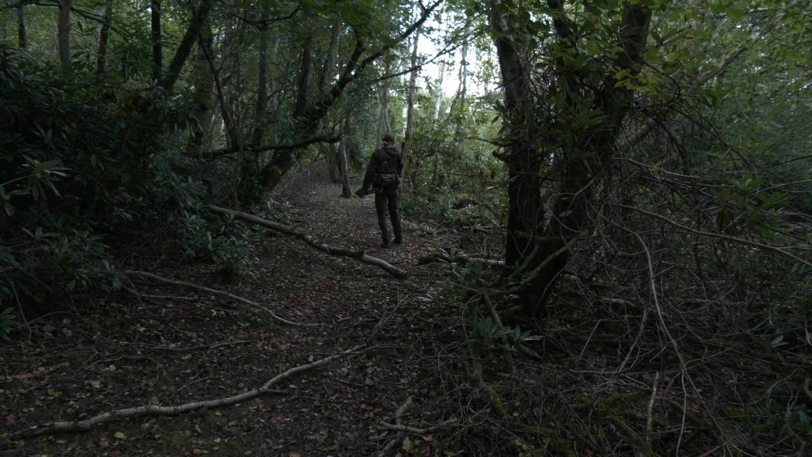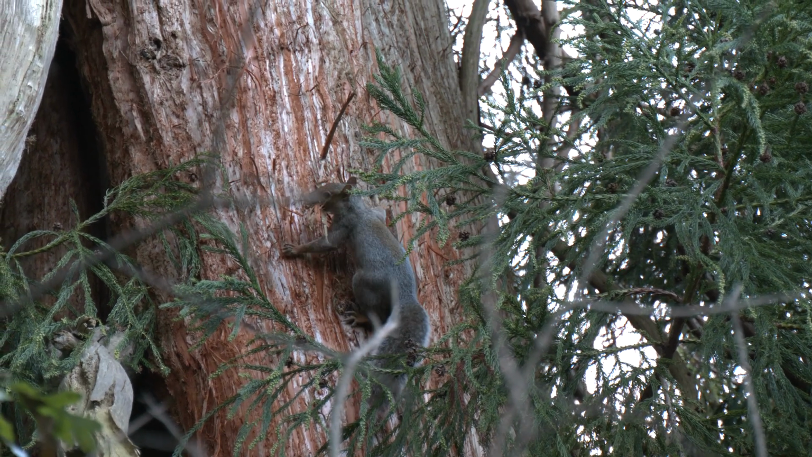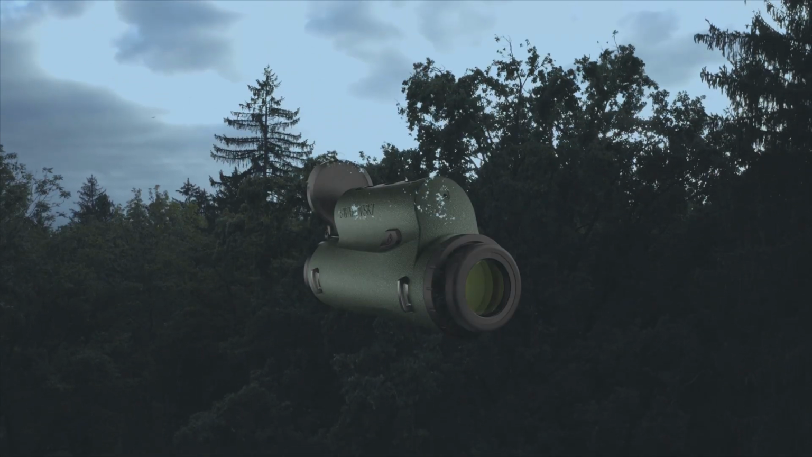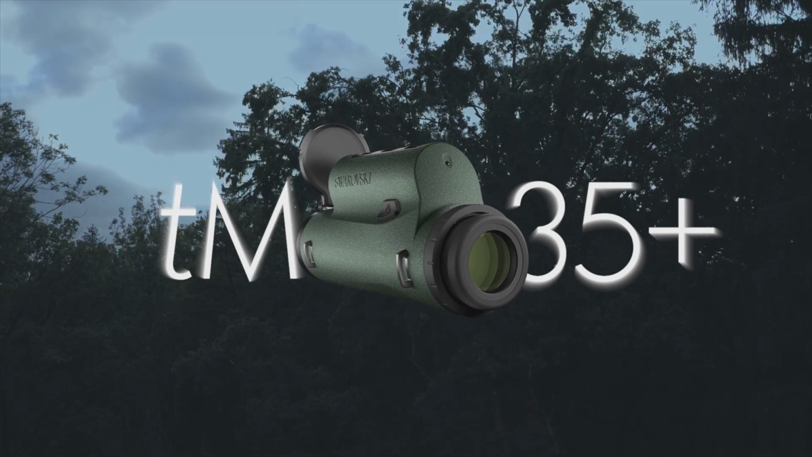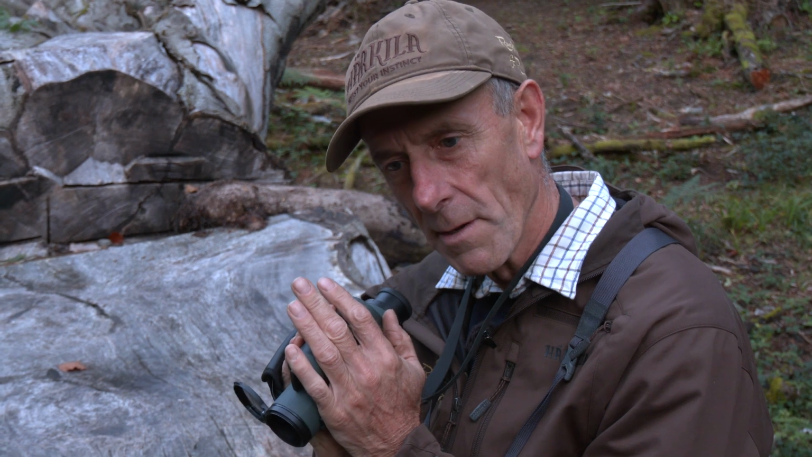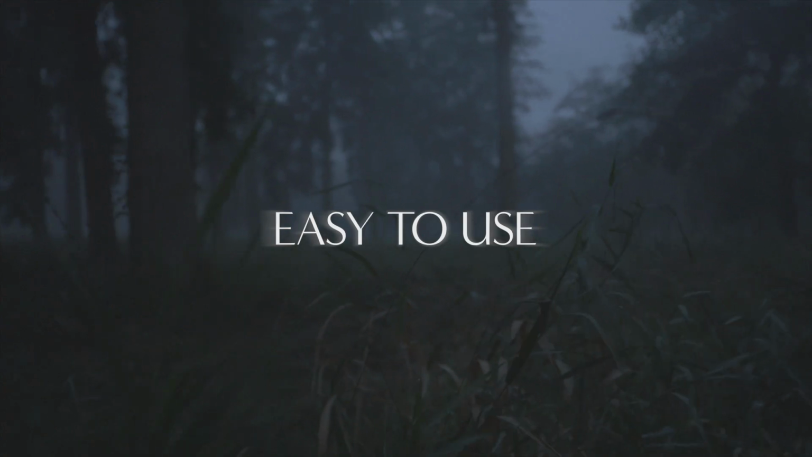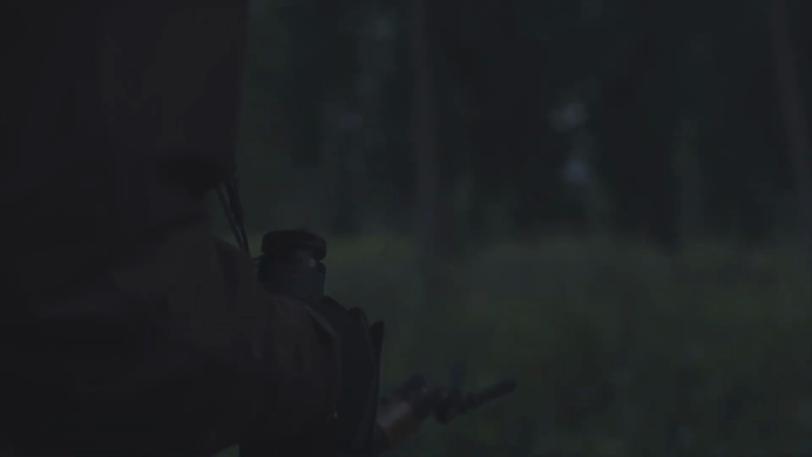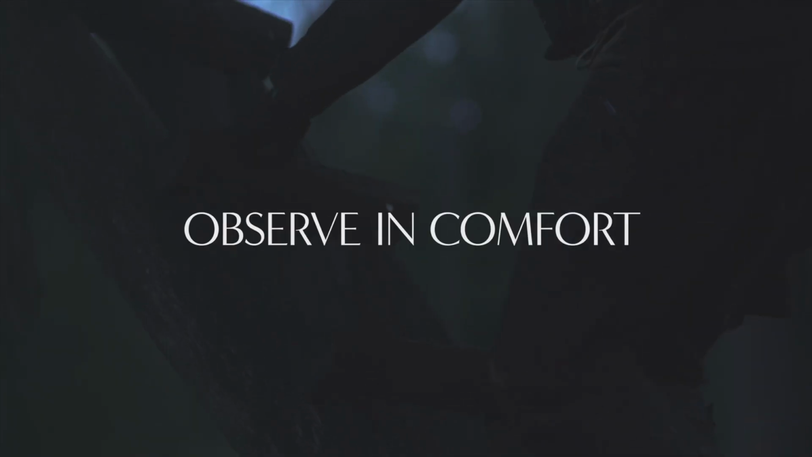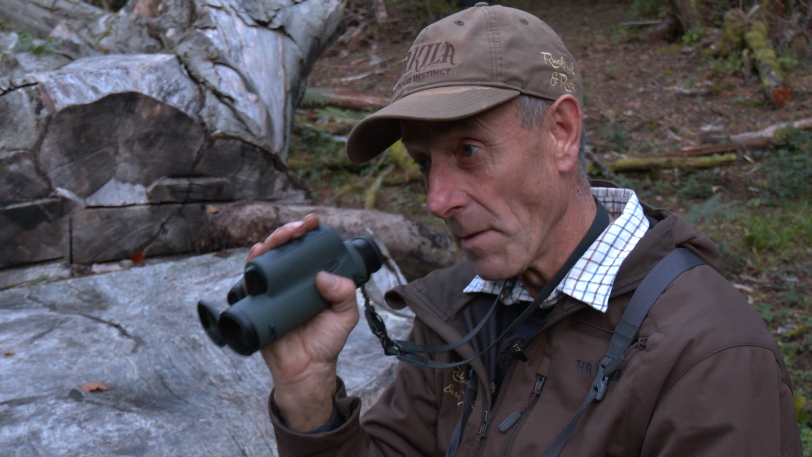Our walk through the woods doesn't deliver fallow, just a grey squirrel doing what it does best. So, parking up on a log, it's a chance for Tim to explain what the tM35 Plus does best. Interesting observation about this. I'm a great believer in the KISS principle, keep it simple, stupid. And this seems to be a very stripped back bit of kit from Swarovski. They're known for their ultimate optics, and everything they do is absolutely superbly done. And what they've done here is simplified it, because at the end of the day, this is basically used for finding things. It's a finding apparatus.